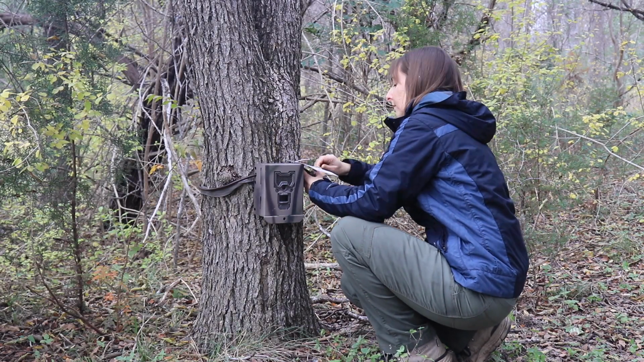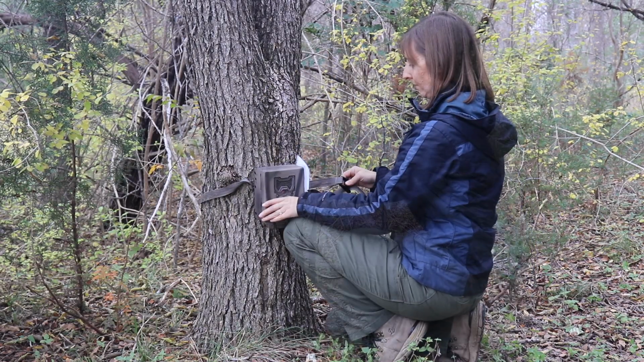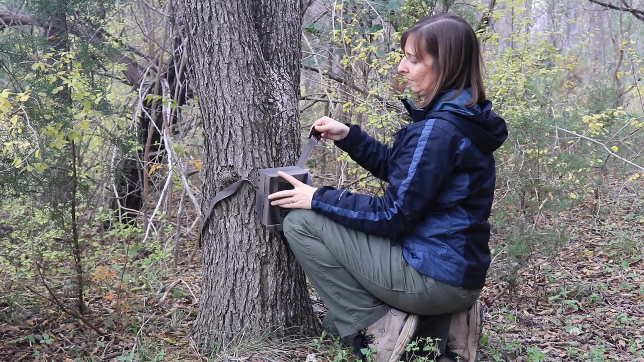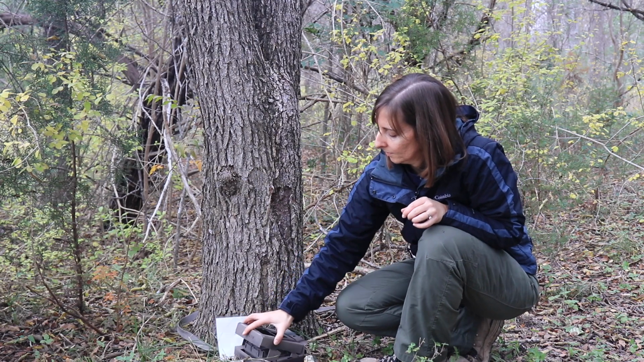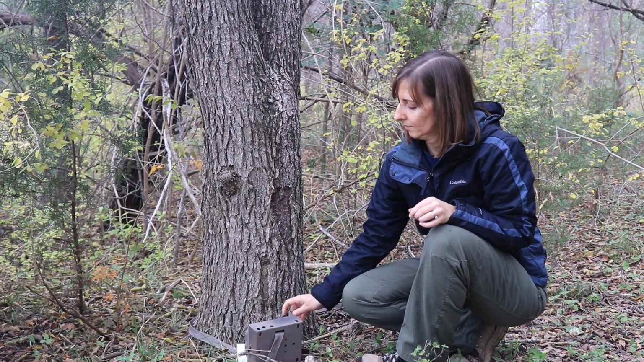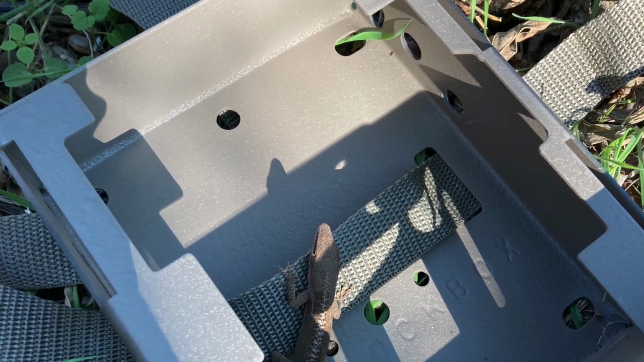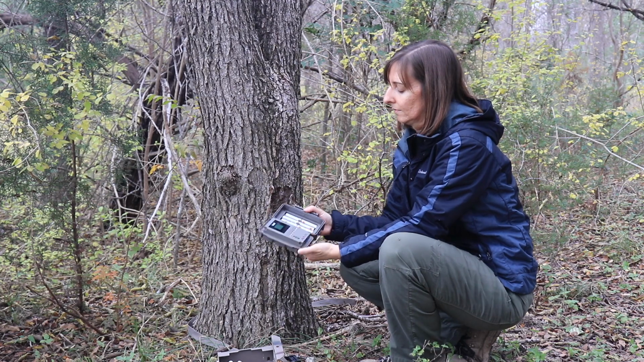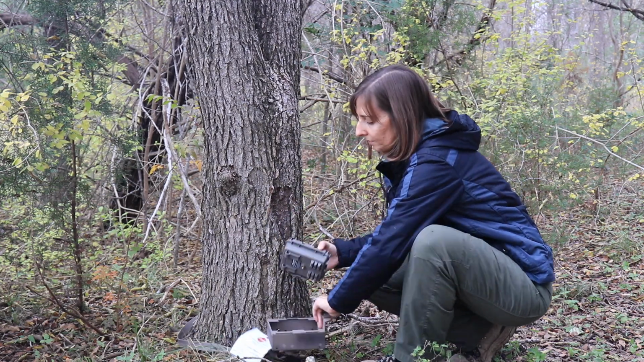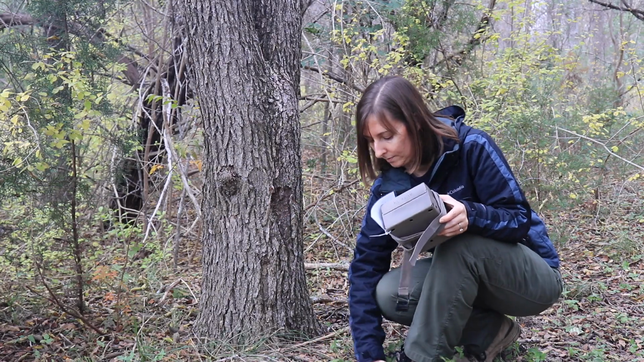Retrieving the camera is an easy process. I'll simply unlock the camera and take it off the tree. Depending on the length of time the camera spent in the field, some interesting critters may have moved into the lock case and camera unit. I always use caution when removing the camera as I have encountered many types of insects, spiders, scorpions, and even lizards. I'll open the case to turn the camera off and inspect that everything is bug-free. I again record the location, time, and date, and head back to the lab with all of my materials.